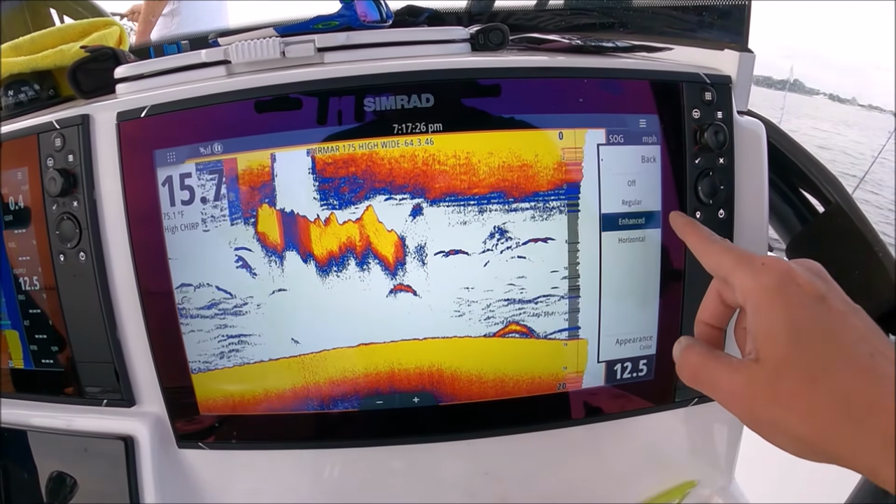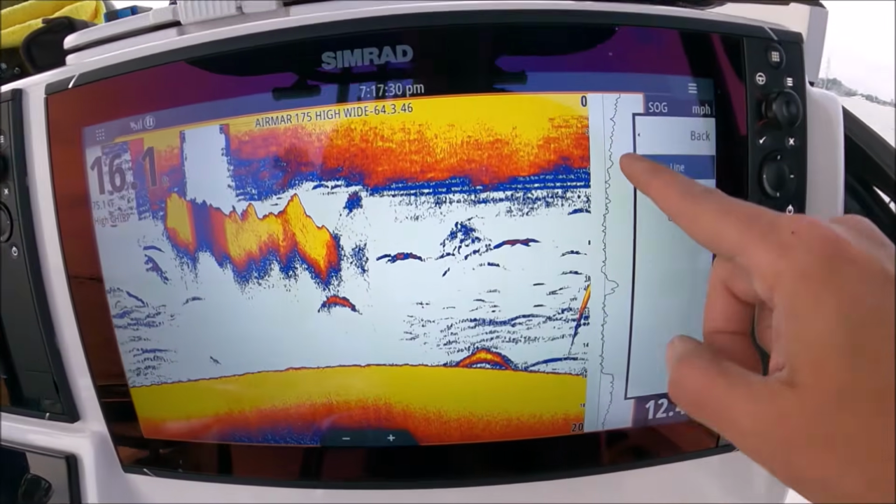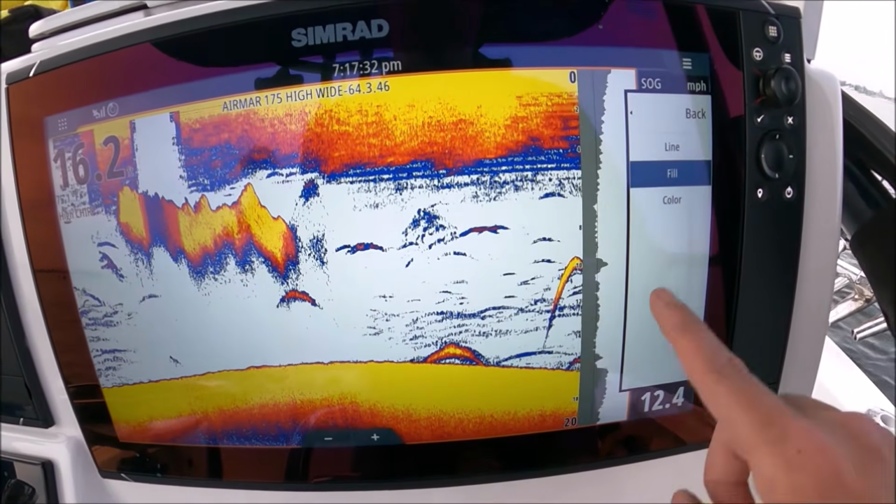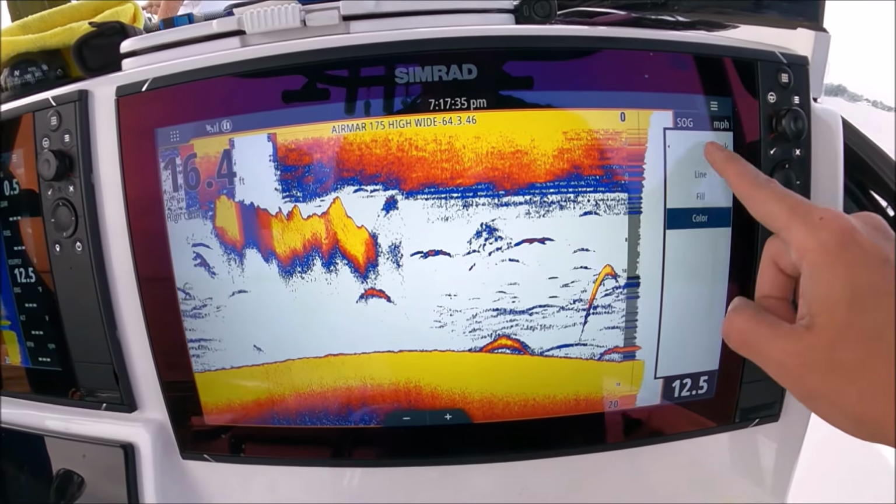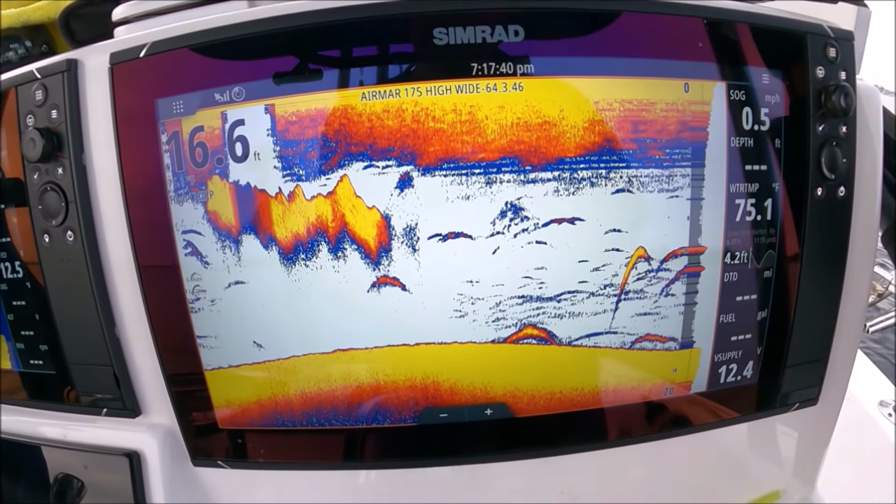If you like it, I like the enhanced and appearance color. If it is line, it looks like that. If it's fill, it looks like that. I like color. And that is how you basically set up your fish finder to look fantastic.